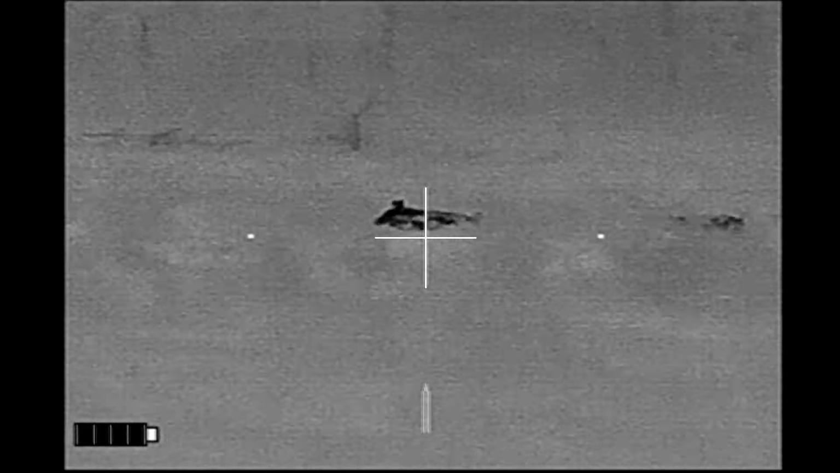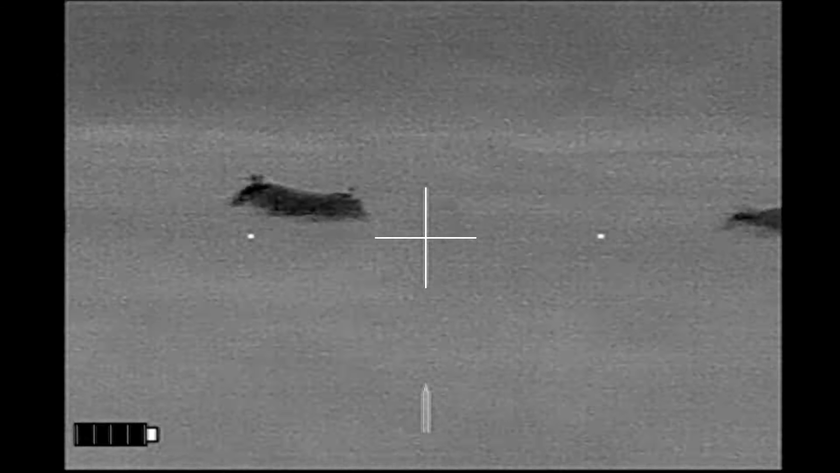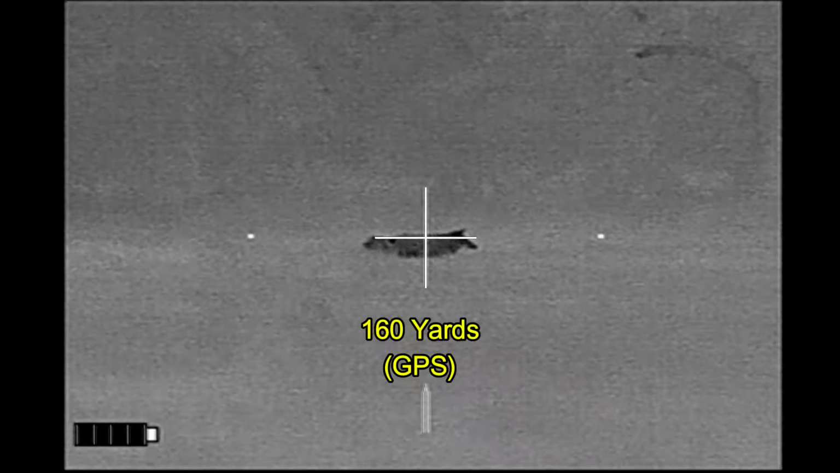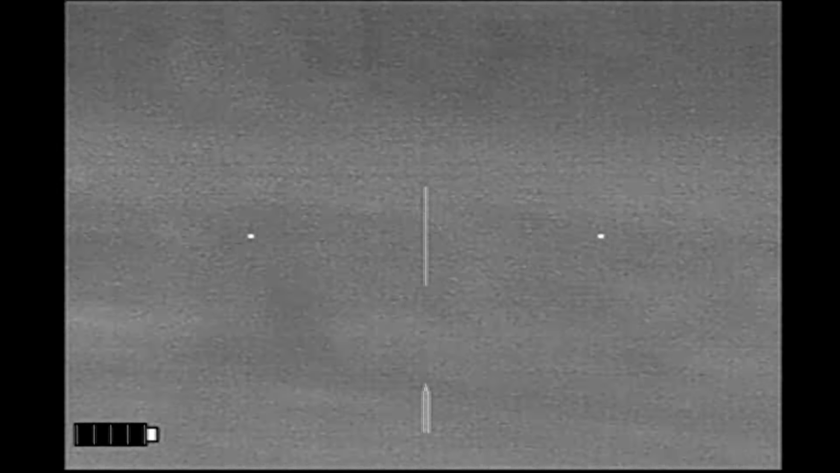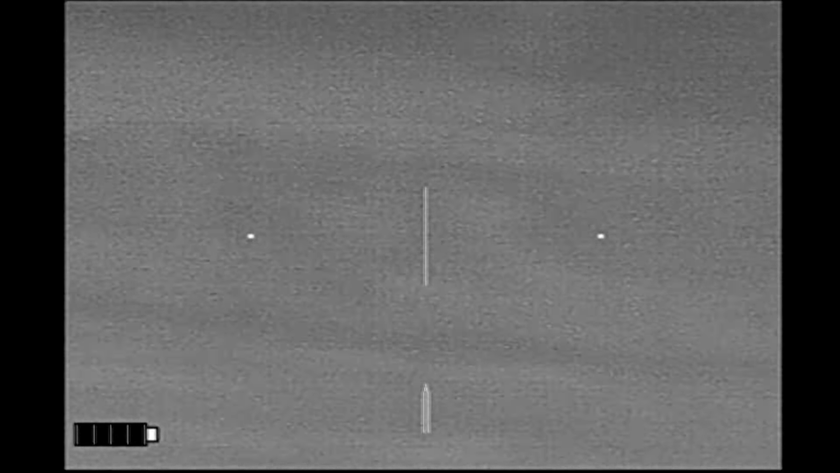Scanning, there we are. Shot number 3 misses, and these hogs run towards livestock, so I'm not going to pan any further in that direction. As the sow fell out of view, I couldn't finish her with a third shot from here, so I had to walk up a little closer and put a shot into her head.